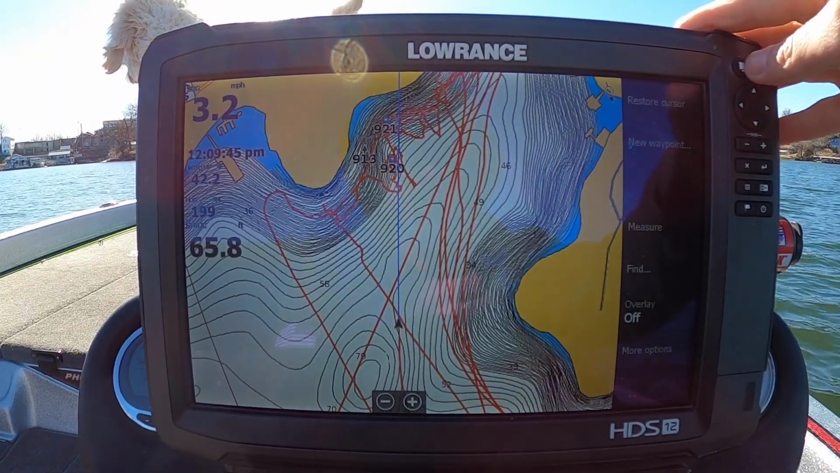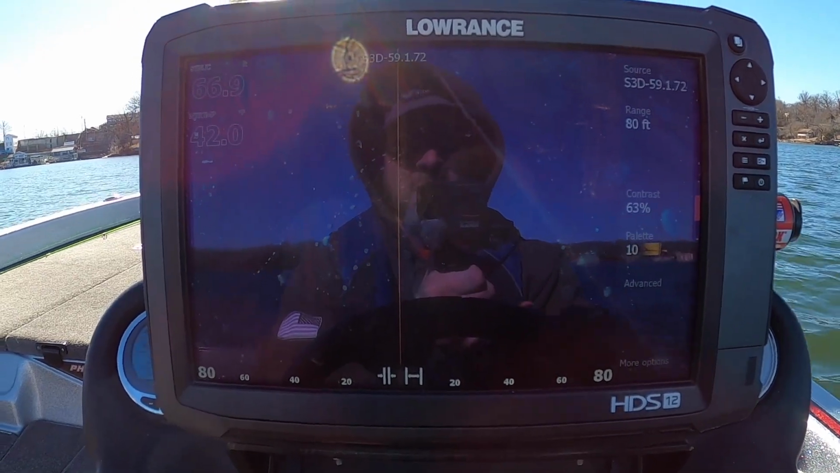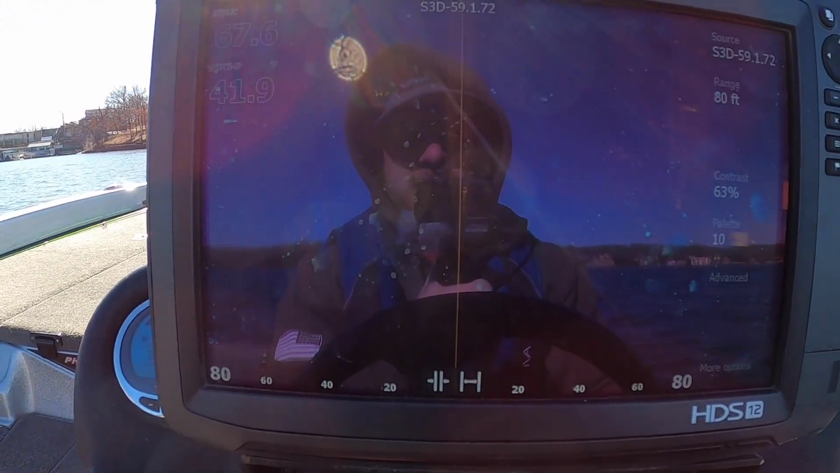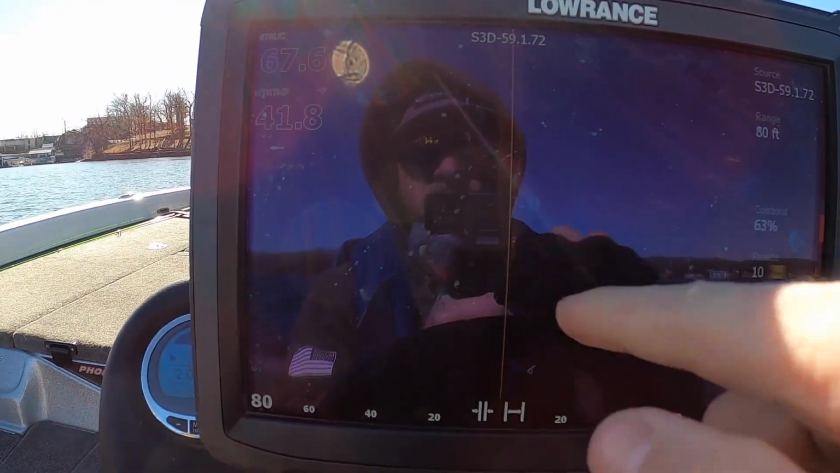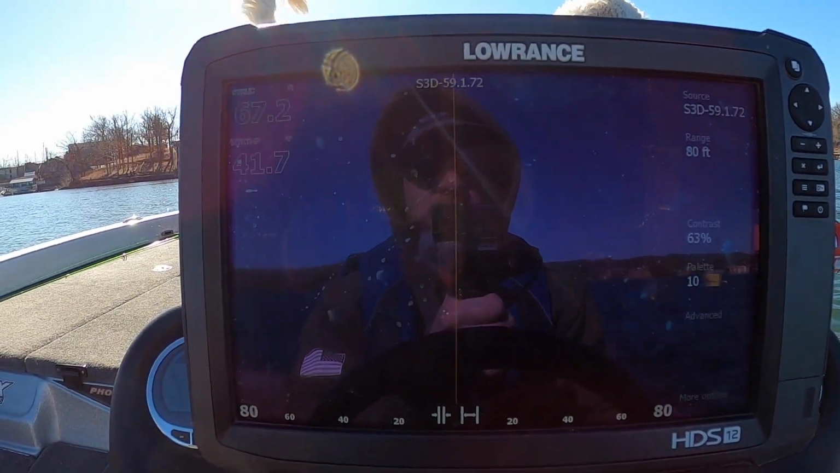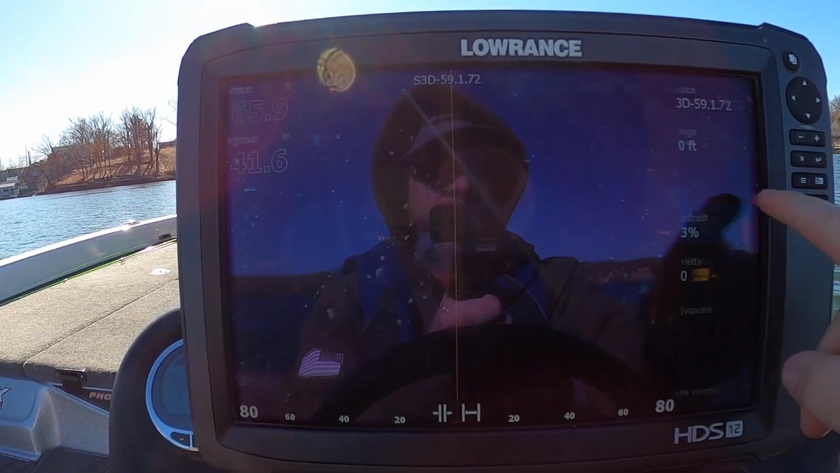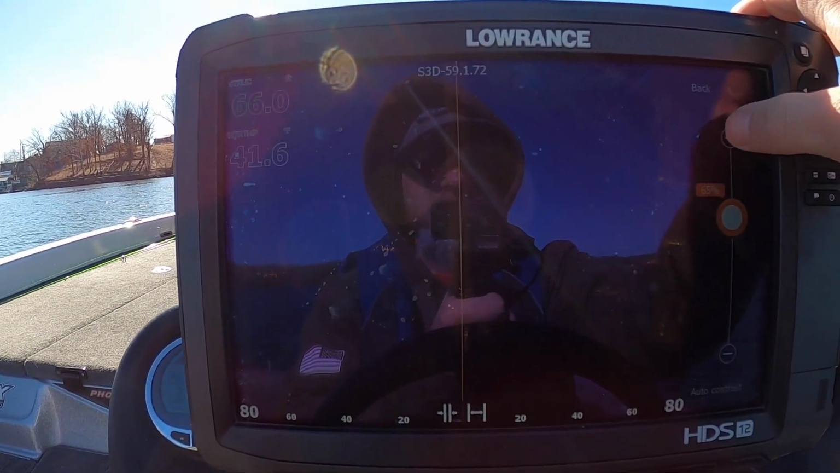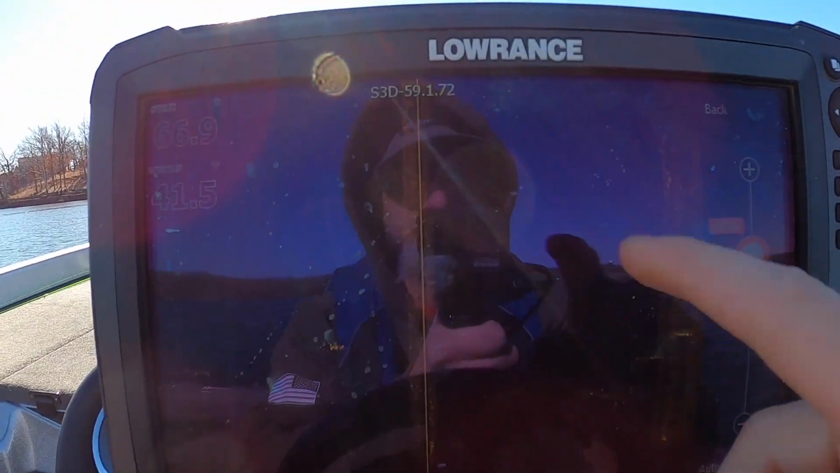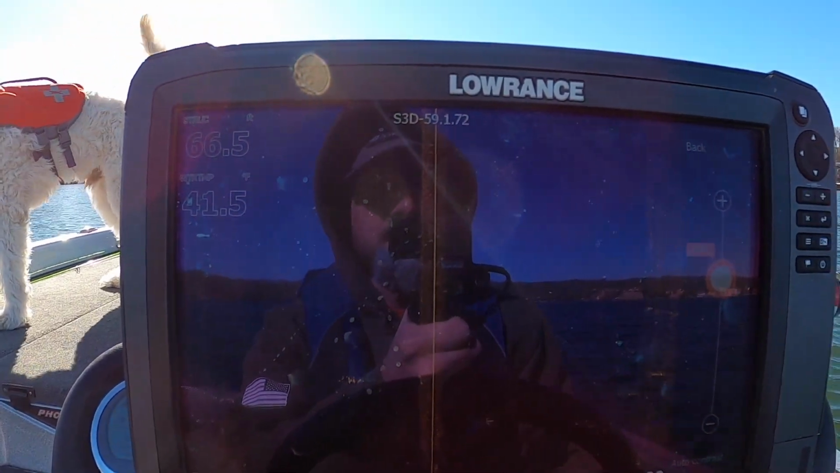So we're coming into a cove here, just off the main lake. I'm going to go over to side imaging. I'm going to run it usually about 80 to 100 feet until you start finding some good schools of crappie. There's actually some crappie right there off to the side. As you can see, we are still in 60 feet of water here, so just going to kind of start idling in. I'll actually turn up my sensitivity a little bit so they're a little easier to see just because we're in deeper water. So here's some more crappie right here. So we're already coming up on some schools just out here.